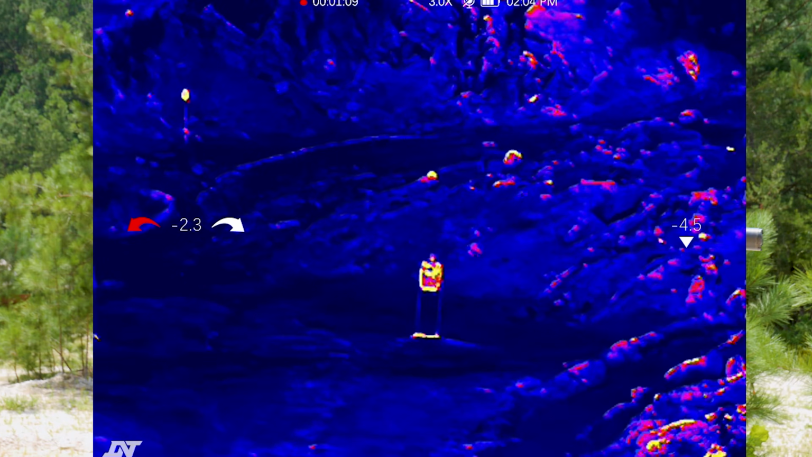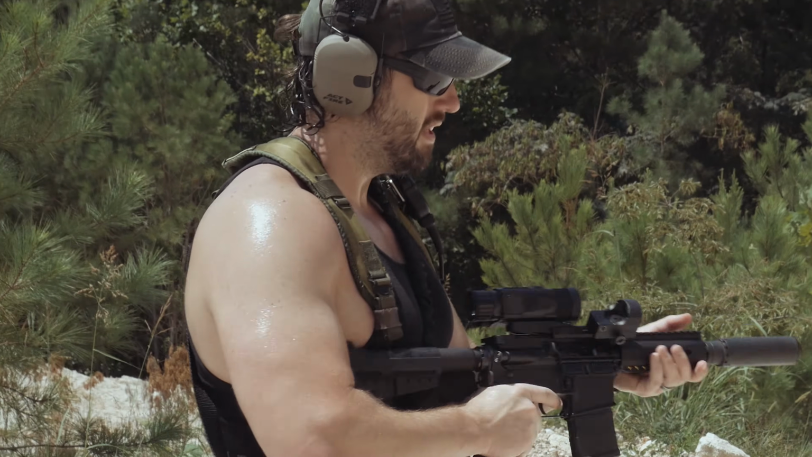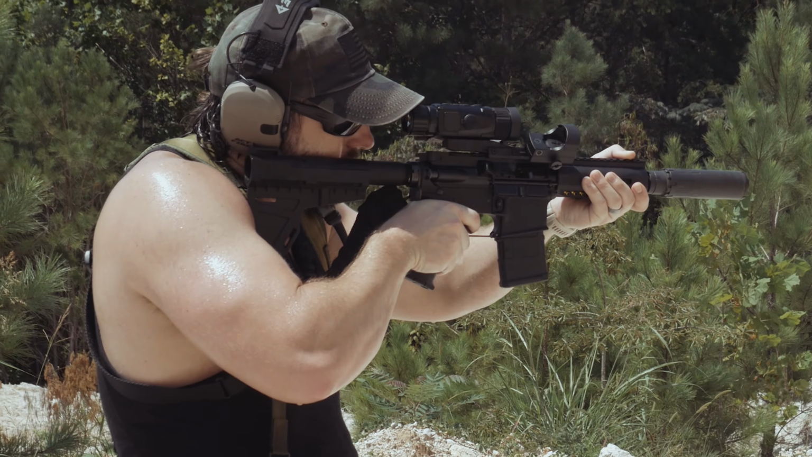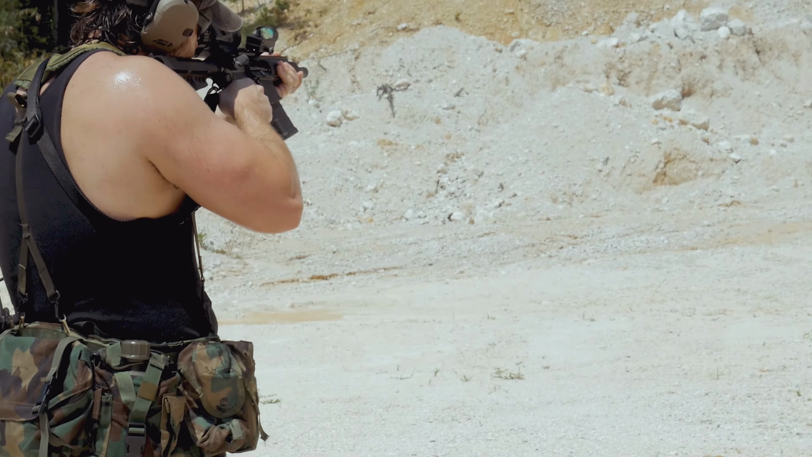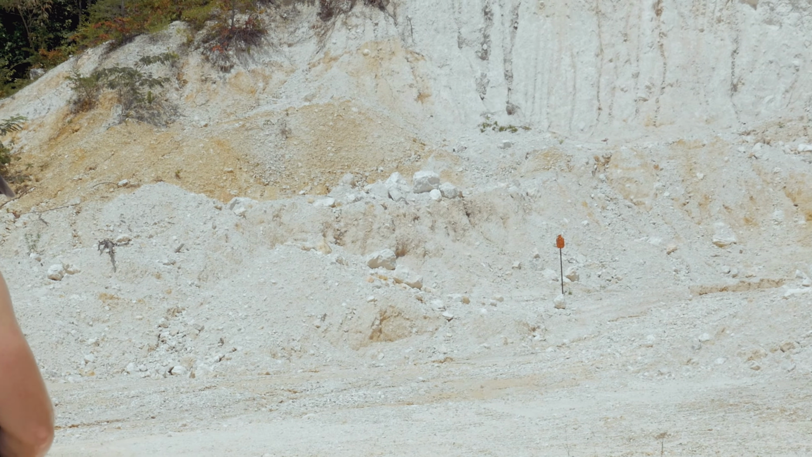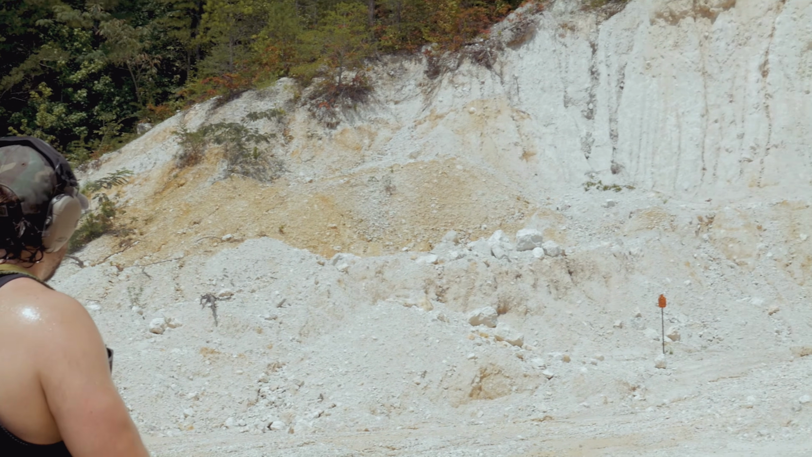And this thing does pretty good during the daytime. Like you can see here, I'm shooting it during the day, and it does awesome. So don't think you're just restricted to only using thermal at night. There are some downsides that I'm going to cover more on thermal on a later date. Maybe they said they could extend for people wanting to use these longer. So hopefully we can extend and go over thermal a little bit more as an overall platform, but we're just reviewing this optic for now.